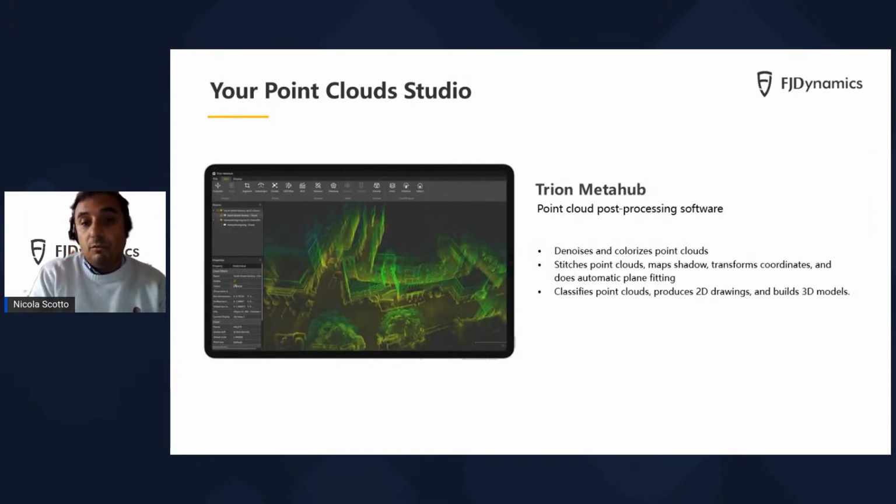On the other hand, we have also Trion Meta Hub, which is our point cloud post-processing software, which enables, first of all, colorizing the point cloud with imagery, introducing coordinates and classifying the point cloud. Thanks to MetaHub, you can extract from the point cloud the classical topographic outputs like area measurement, volume measurement, and angle measurement. So it's really a cutting-edge software attached to our hardware solution.